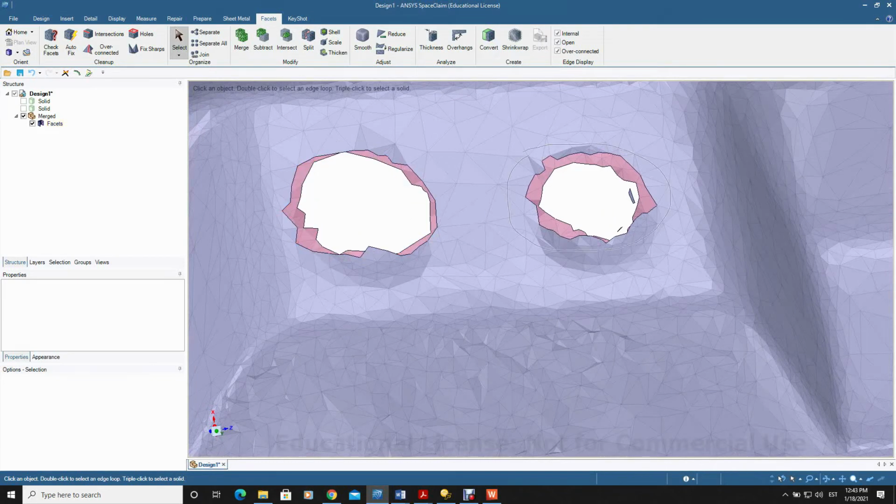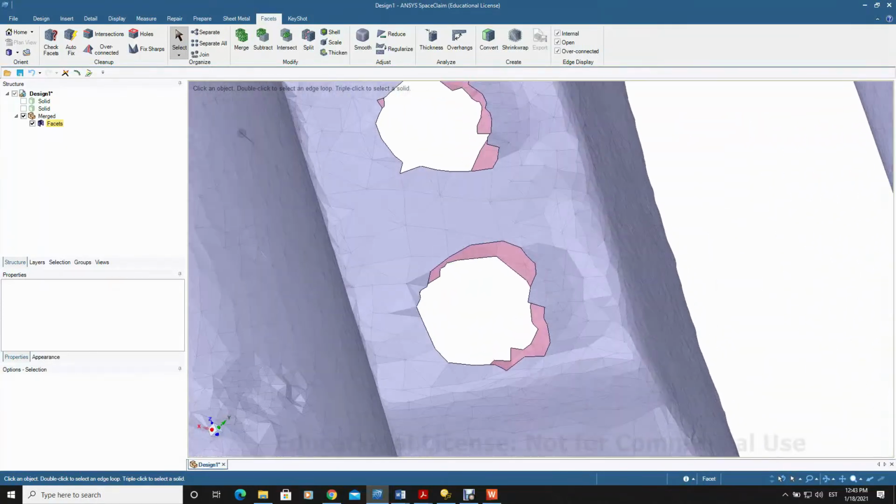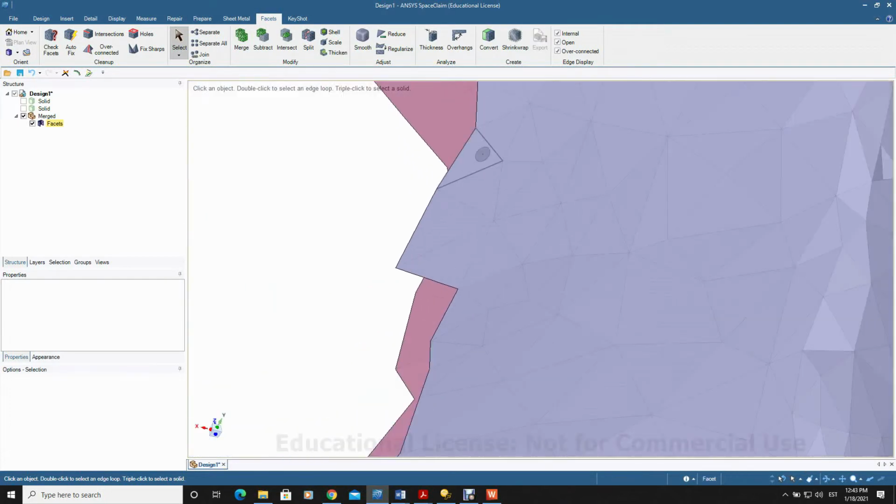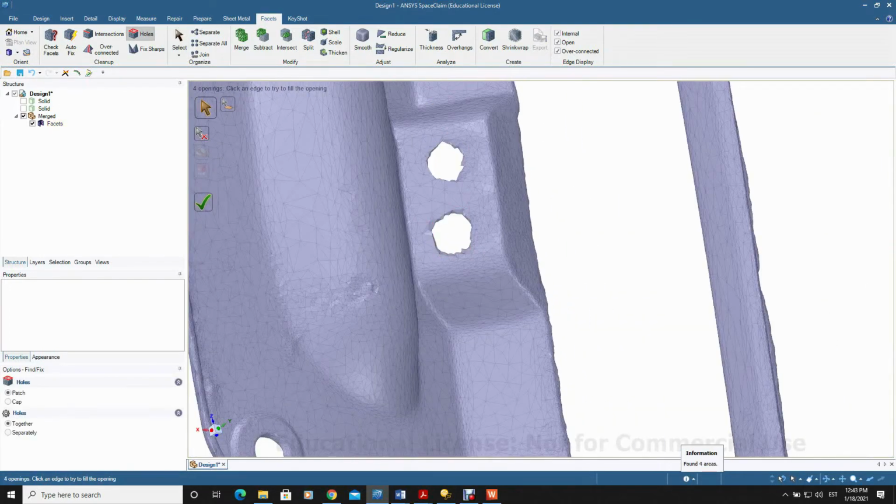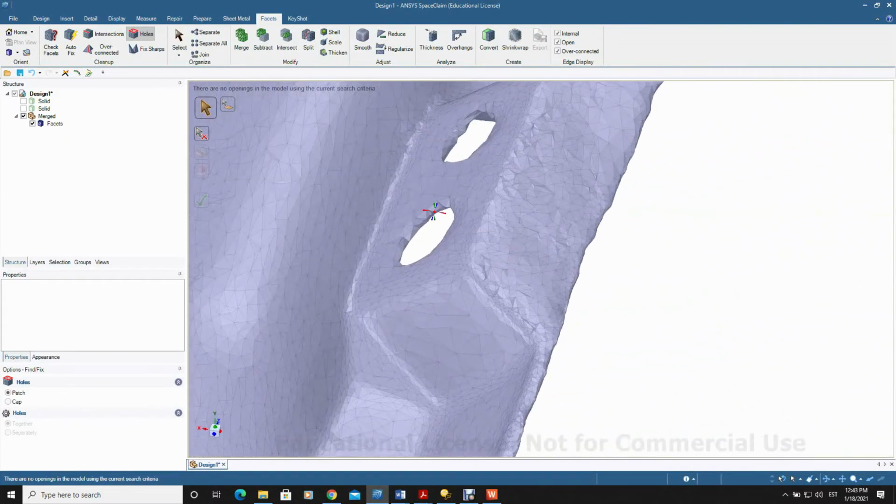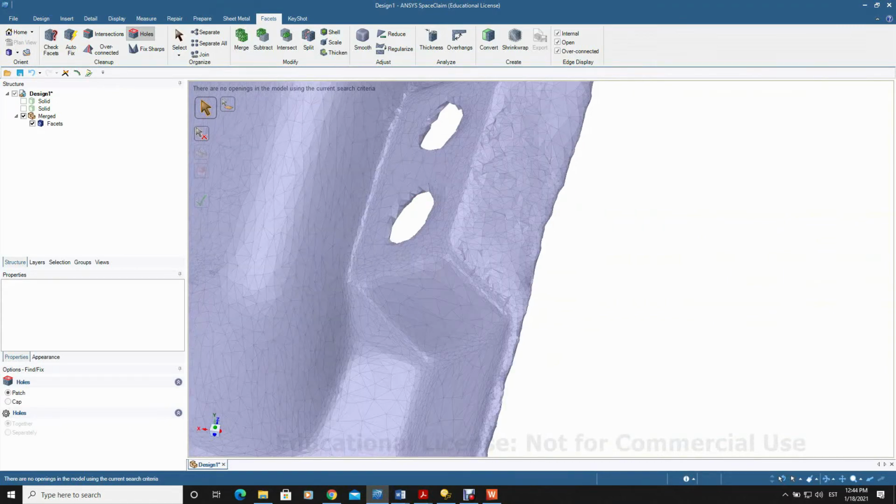Now what we would like to do would be to get rid of these over here. These holes we will now fill. First let's delete a couple of those from here. Delete this one. Delete this one.